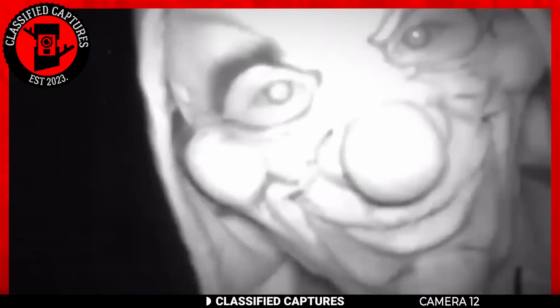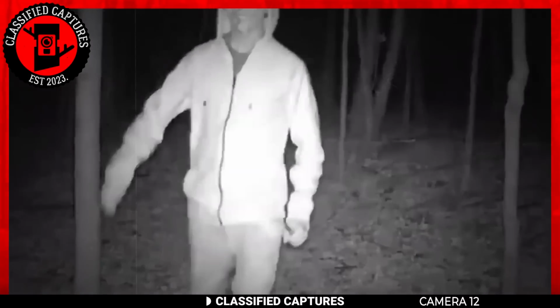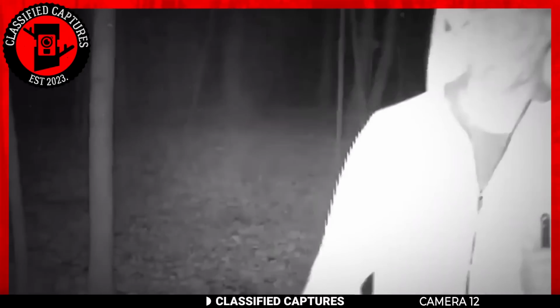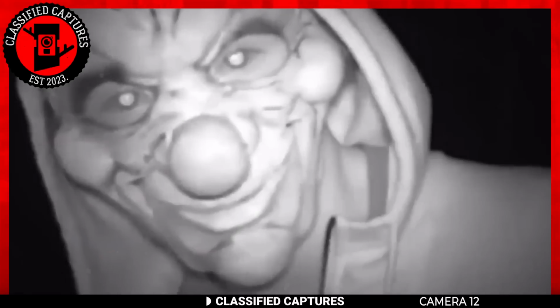In the middle of the night, a strange person in a clown mask and a hoodie is seen walking straight to the camera holding a syringe. The motives of this person remain a mystery, and his identity as well, making this whole situation very disturbing. I would like to console myself by thinking that this is just some kind of Halloween prank, but it's not. Take a look at the syringe in his hands also. If there's anything to take away from this video, it's that this homeowner should be very careful.